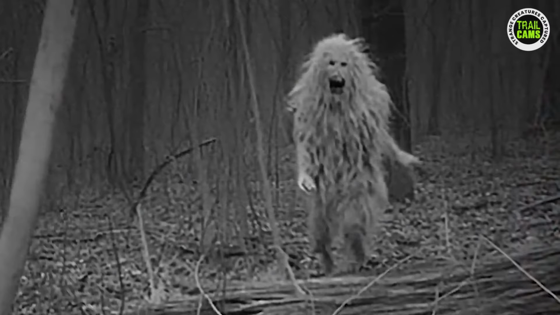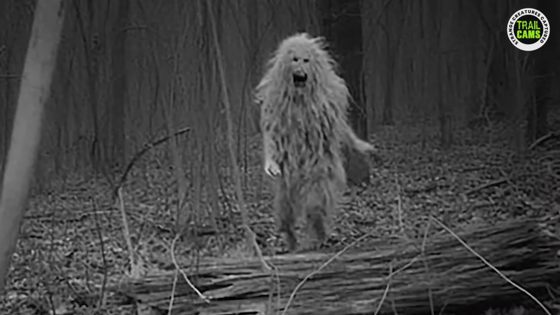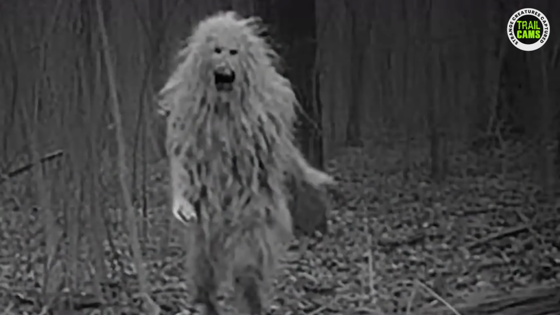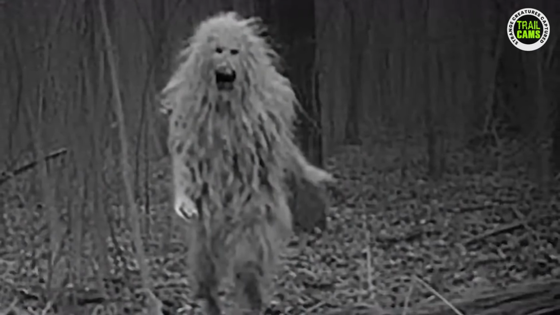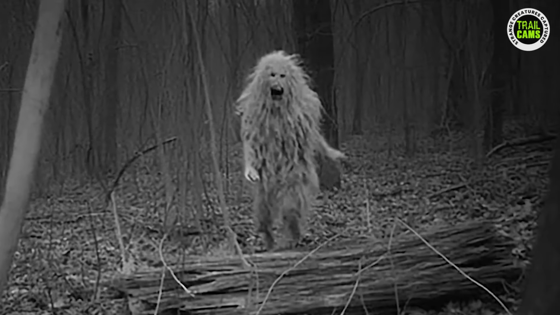So, friends, I leave it up to you to come up with your own theories about this peculiar creature. Is it a new species yet to be discovered? Is it a figment of someone's imagination? Or maybe, just maybe, it's a warning sign to stay away from that particular spot. But whatever the case, let's hope we never encounter this creature in our own lives.